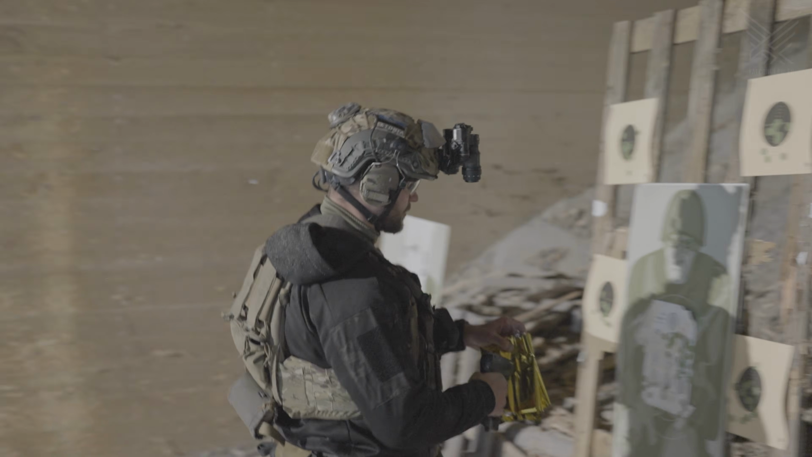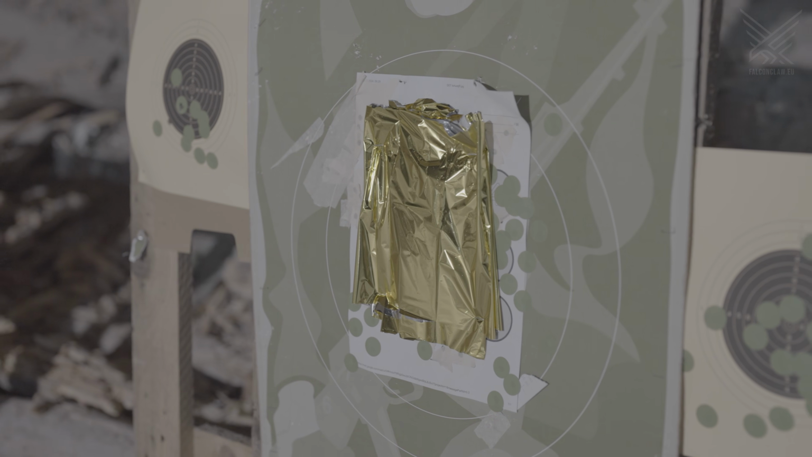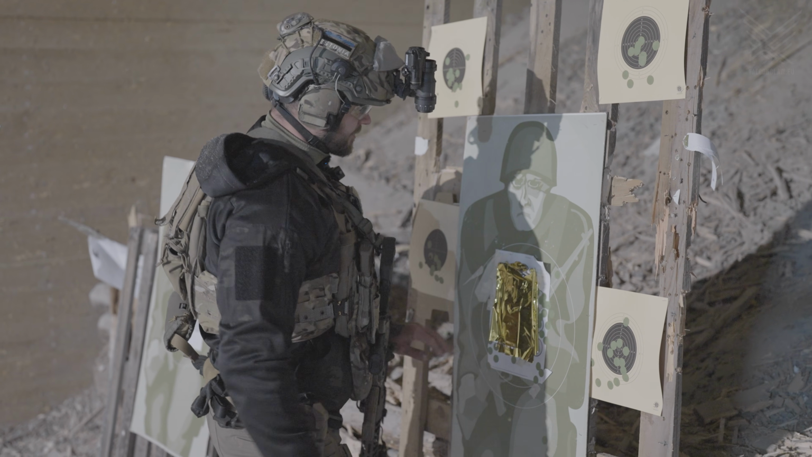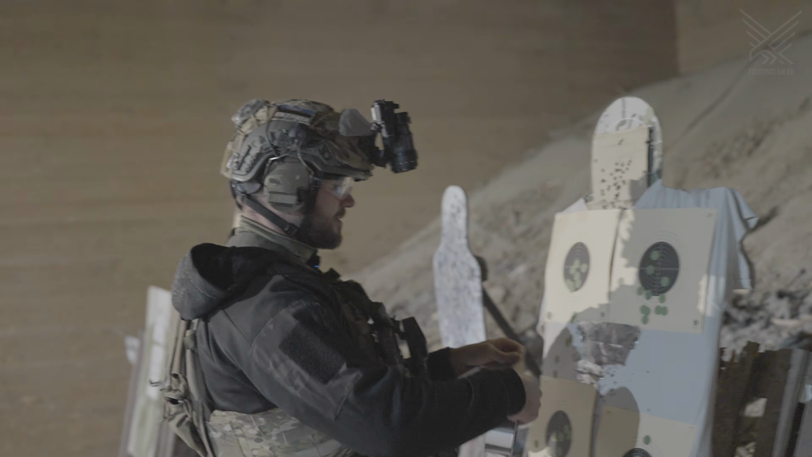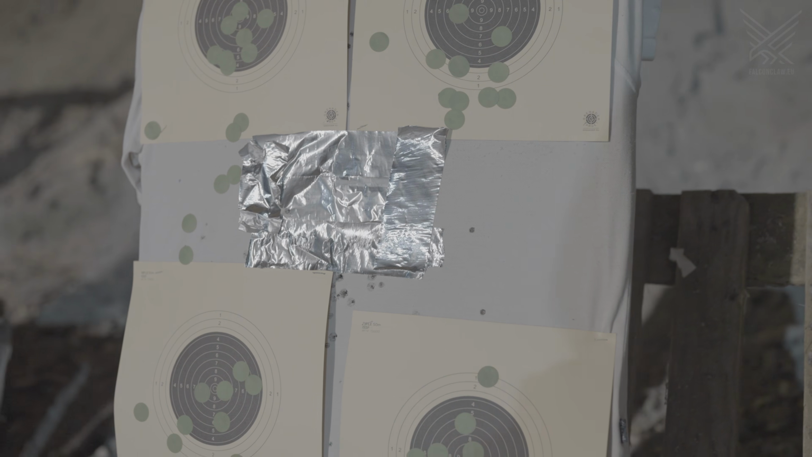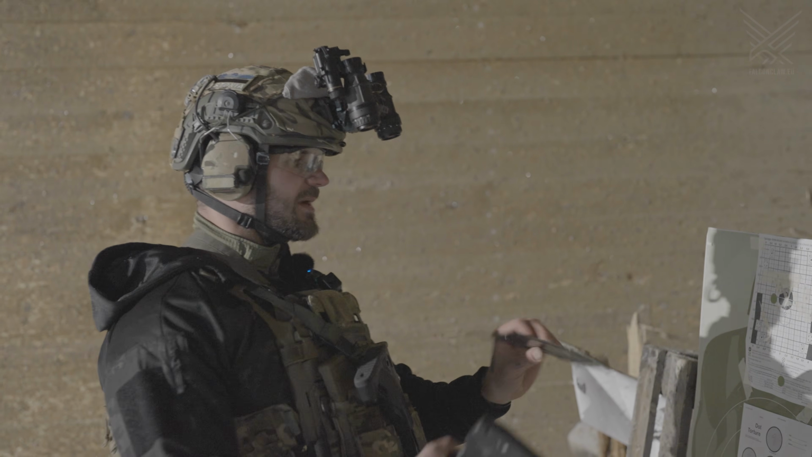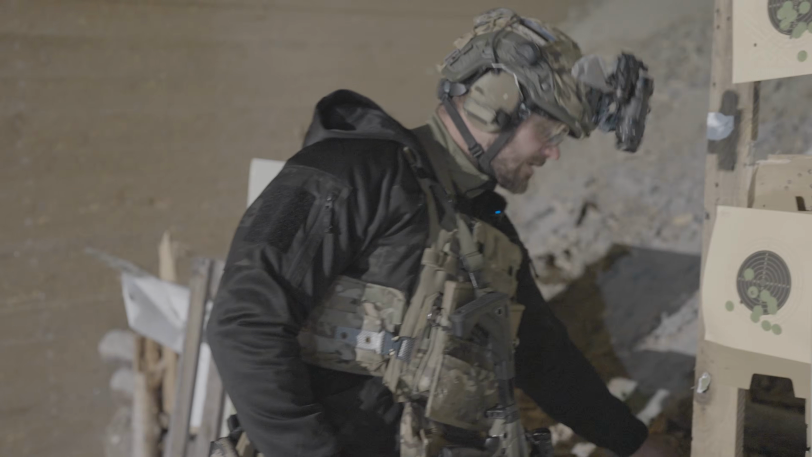So for the first one, we'll use the thermal blanket. This doesn't give off heat, but we can see the reflection through the thermal. We're going to see how this works. Next, we're going to use the aluminum tape. This also came up in the comments. Some of you guys said this is the easiest way. Haven't tried this. We'll see what it's going to look like. And to compare with the targets we made in the first video, I'm going to use the heating pad as well. And let's go shoot.